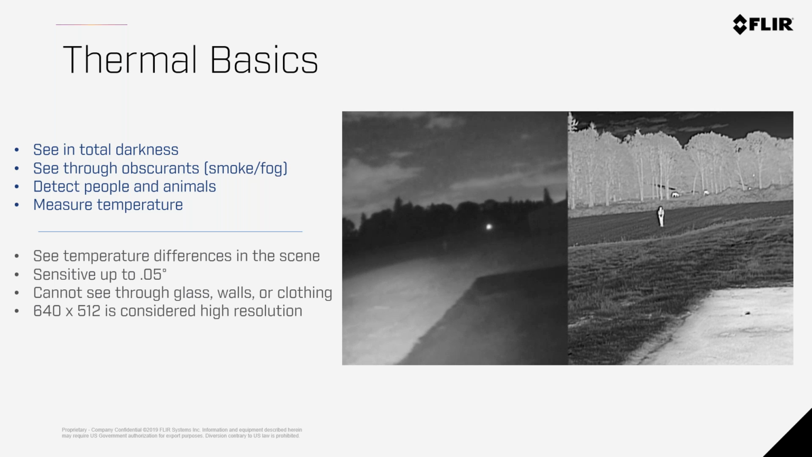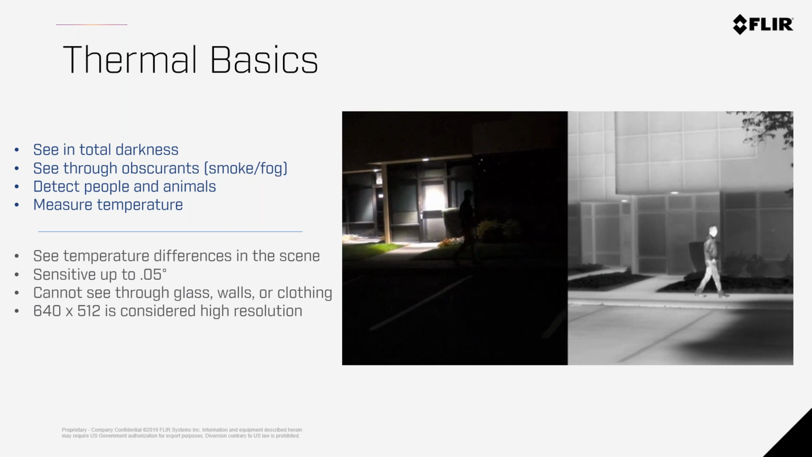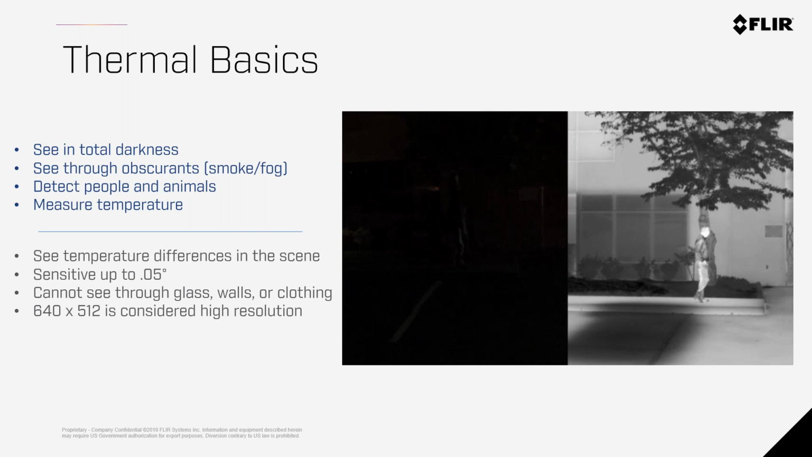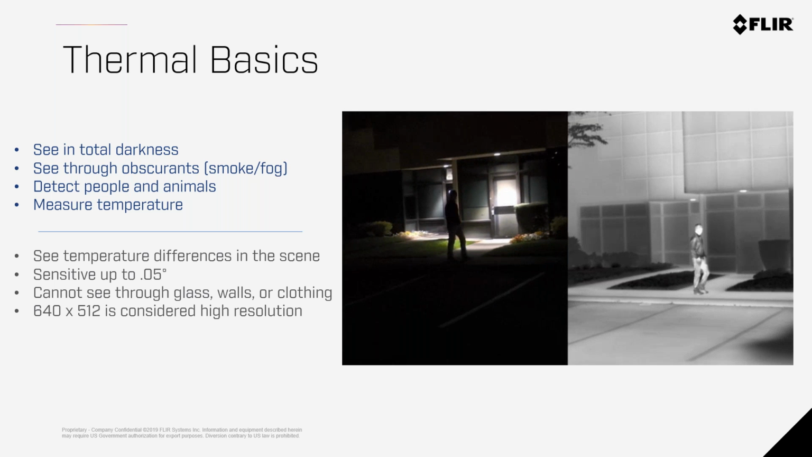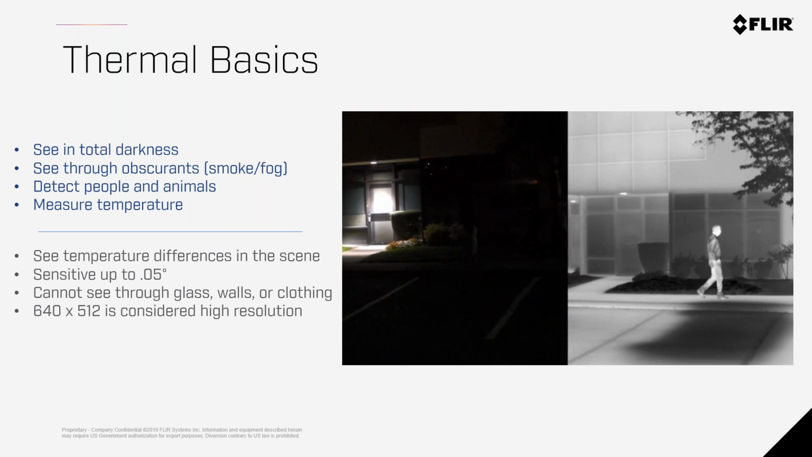Just a few other things. What you're seeing in any given thermal image is really just what is relative within the scene. So when we're looking at colorized thermal imagery, which we'll look at later, a color does not necessarily represent a temperature. It just represents how it fits in the scale from hottest to coldest within any given image. So if you added something new to the scene that was even hotter, the colors would change and everything would kind of adjust based off of the things that you introduce into the picture.